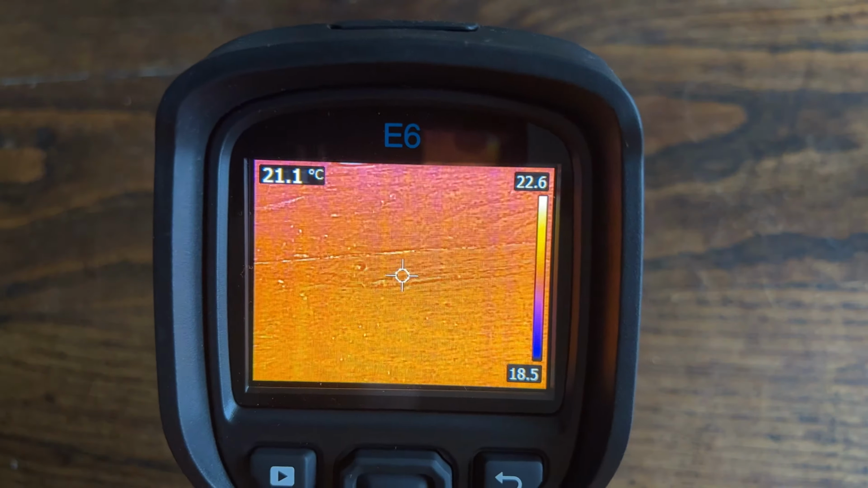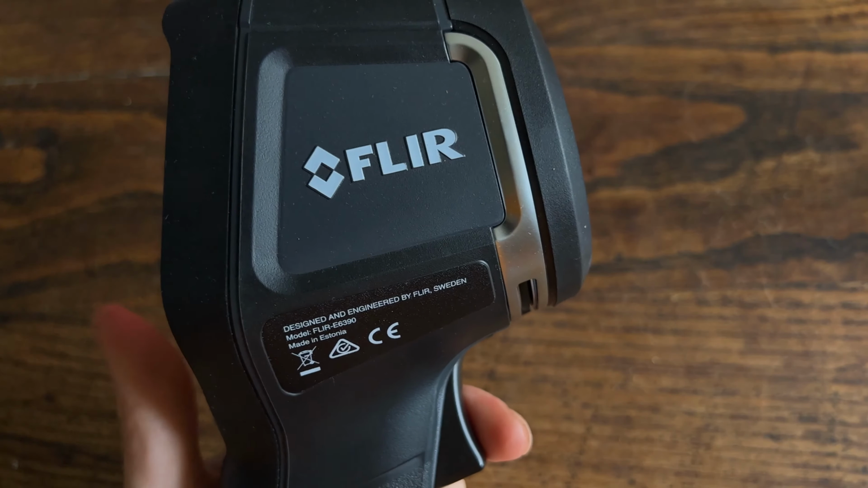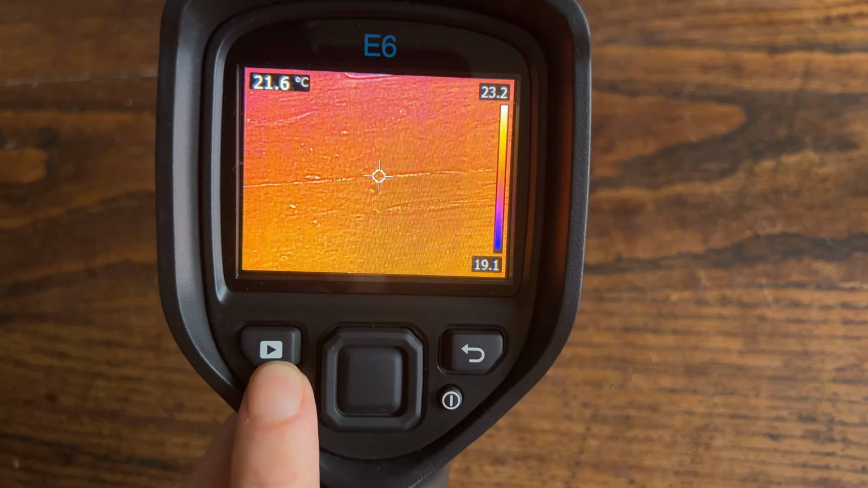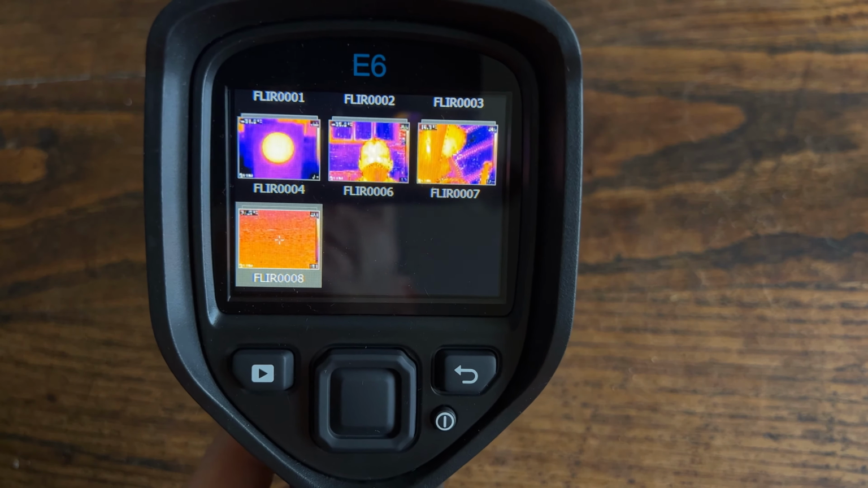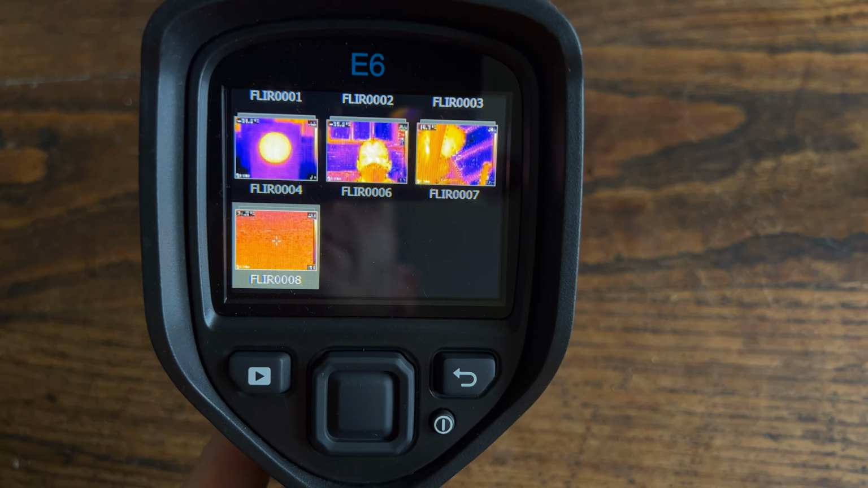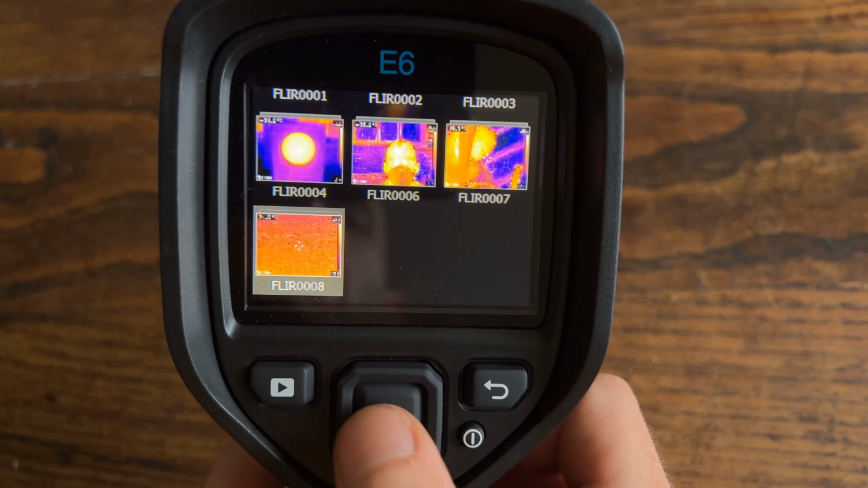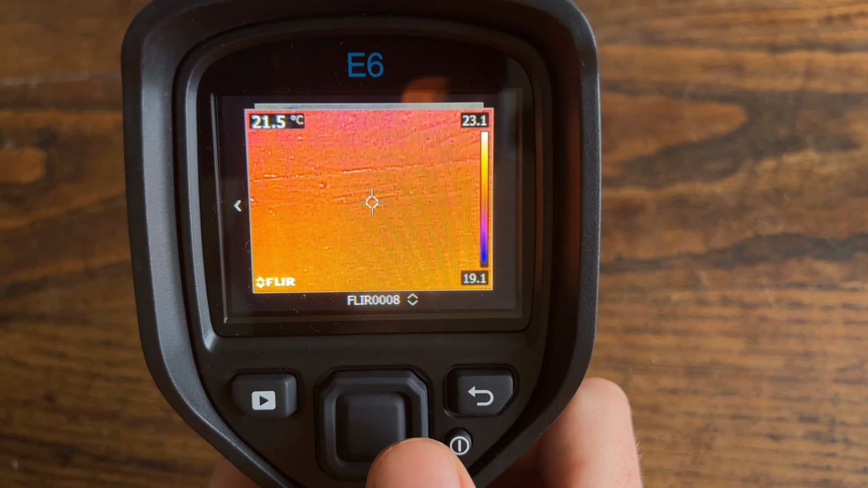If we're pointing the camera at something and we want to save it on the screen, then we press the trigger button, which is just here. I've just pressed it now. I'll press it again and it'll take a snapshot. If we press that play button, that'll bring up the images that have been taken so far. And the most recent one was the FLIR 0008. So we use this up, down, left and right. And when it's surrounded in grey, it's selecting it. So if we press the center button, it'll come up with that image.